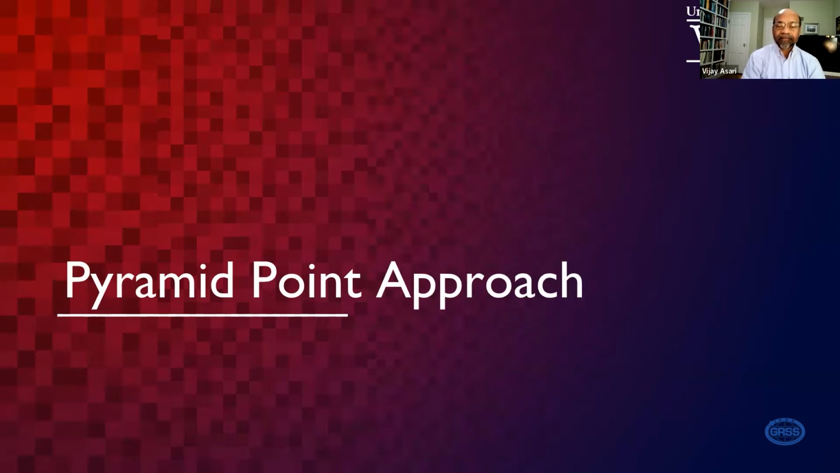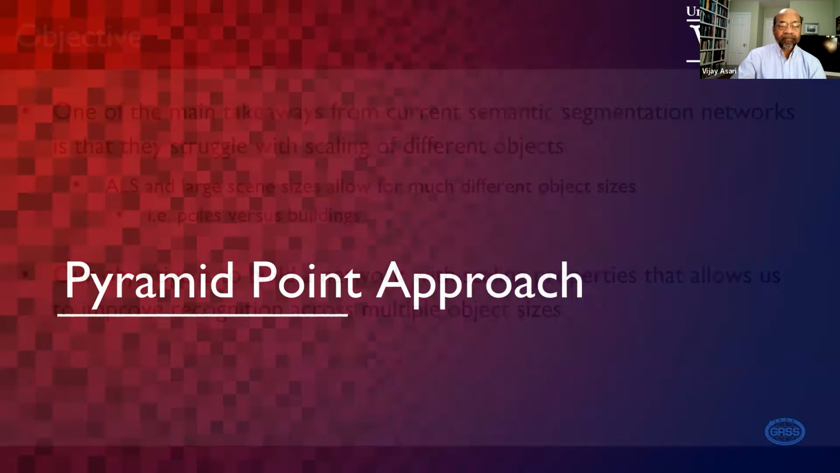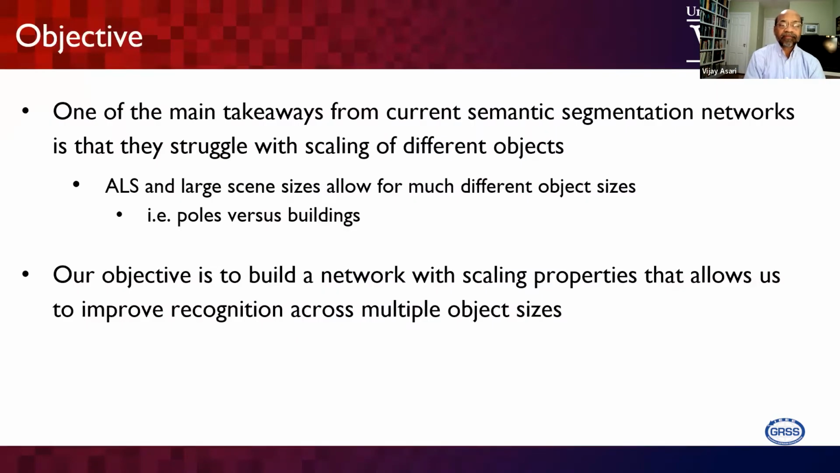After all the benchmarking, one of the main takeaways is that current semantic segmentation networks are struggling with the scaling of different objects, meaning the size of the object, which gives you a very limited number of points, and so on.